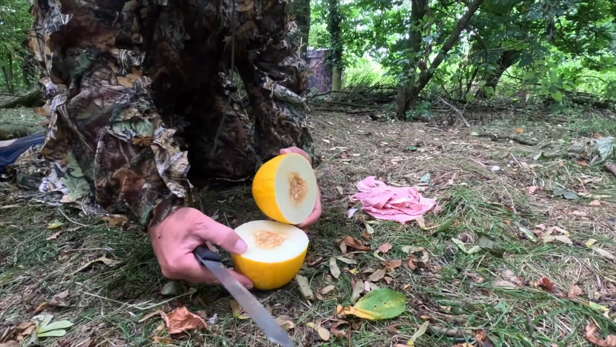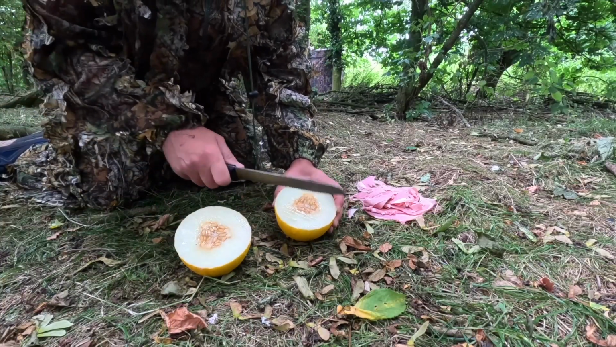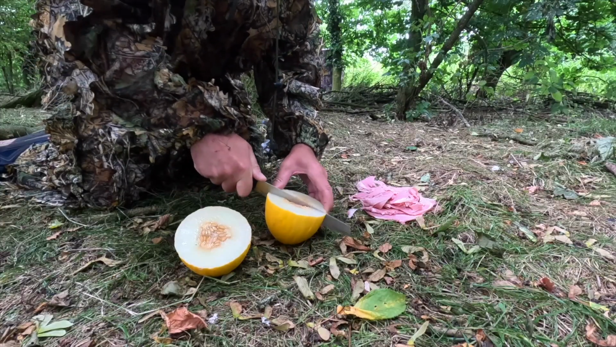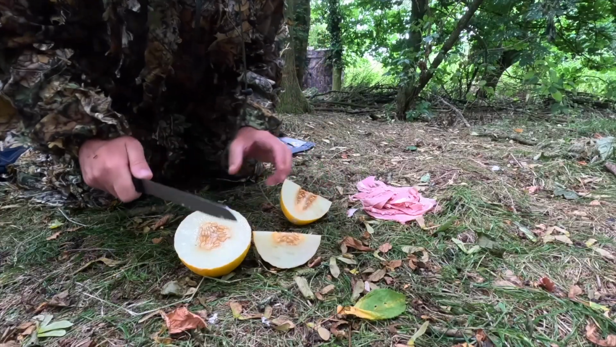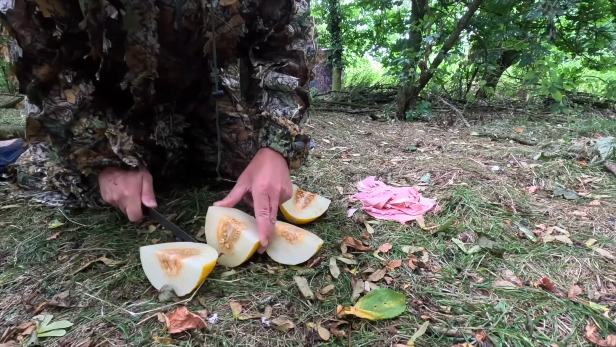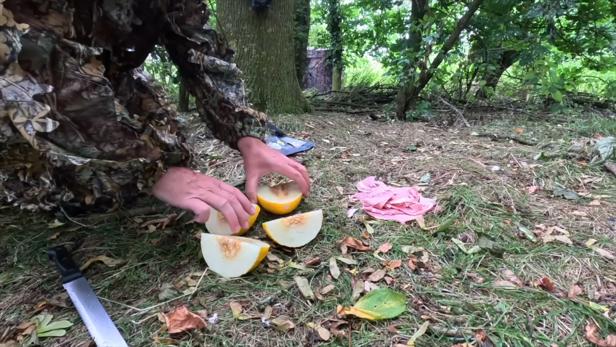Right, it's quite hard actually. I thought it was going to be quite soft in the middle. Well, it is, it's juicy, but it's not runny. So I am going to cut it into at least thirds. But again, I don't want an animal to run off with it. I want it to chomp on it in front of the camera. So I'm going to leave it like that.